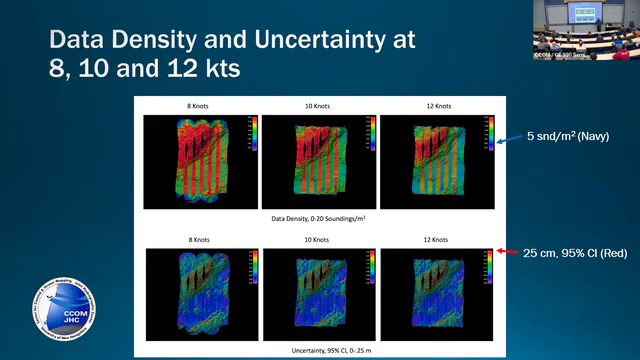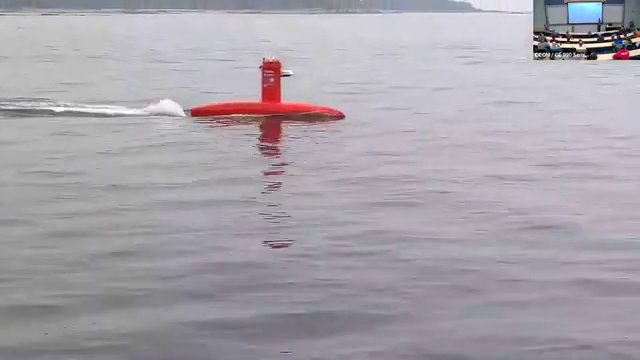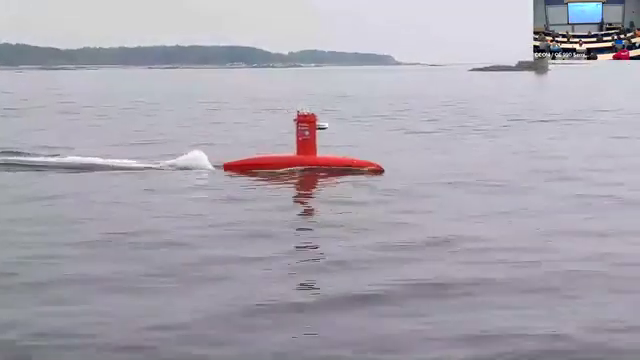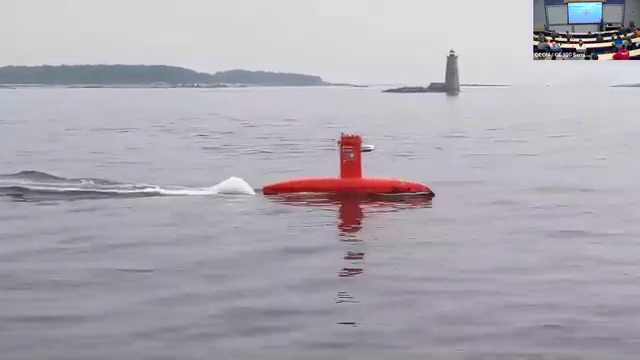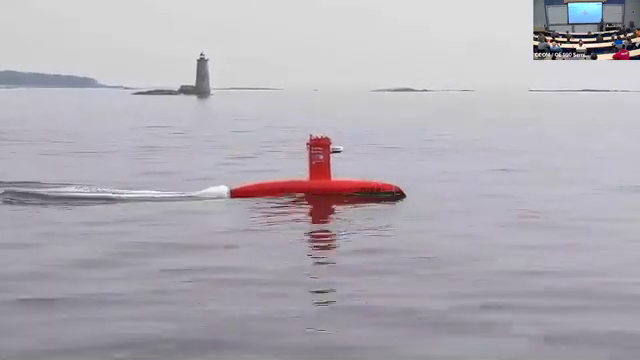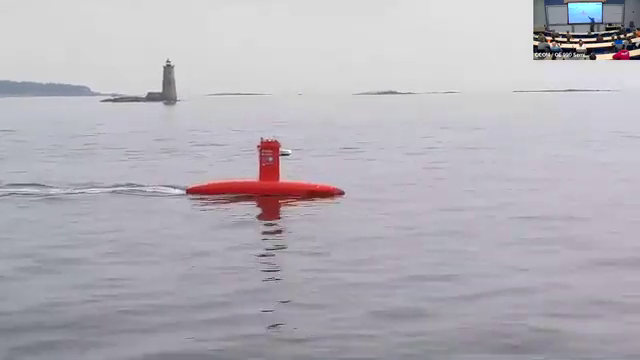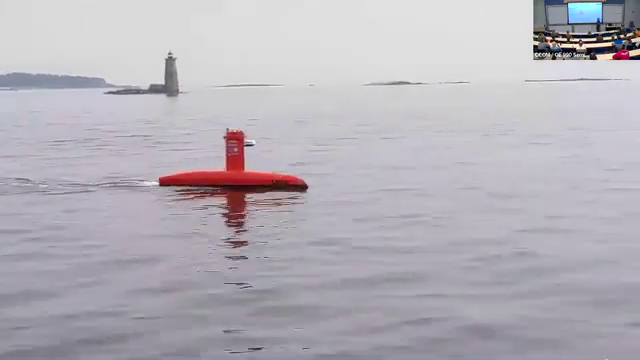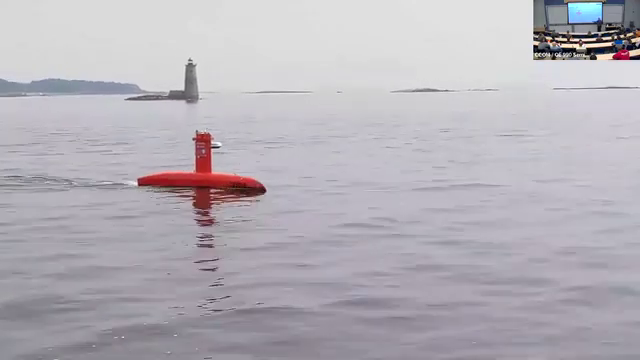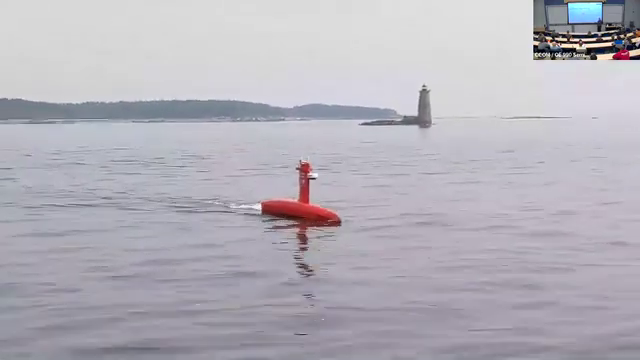Having the sonars down the gondola, like full 2 meters below the water surface where there are no bubbles, really helps a lot. So here's a picture of the DRIX in action. This is in the mouth of the Piscataqua here. That's Whaleback Light on the top. And this was in 2021. You can kind of get a sense. The wave piercing bow on the front really slices through the water. It's super hydrodynamic. So it's like 7.7 meters long, but only about 0.8 of a meter wide.